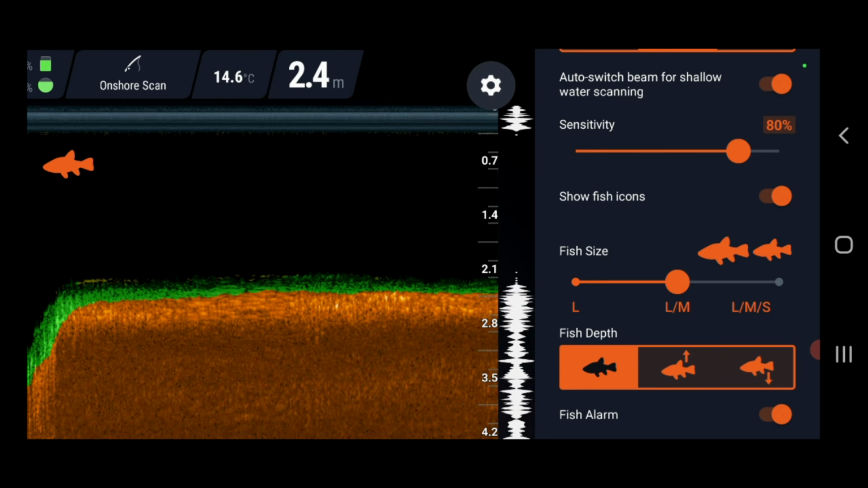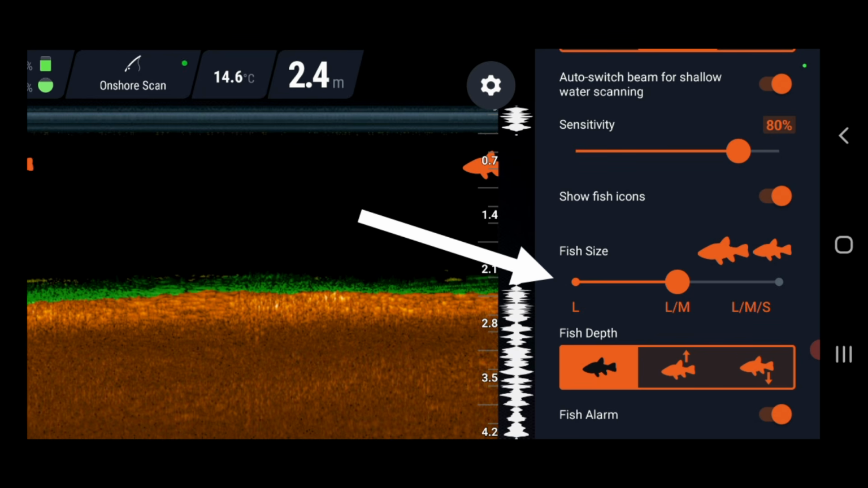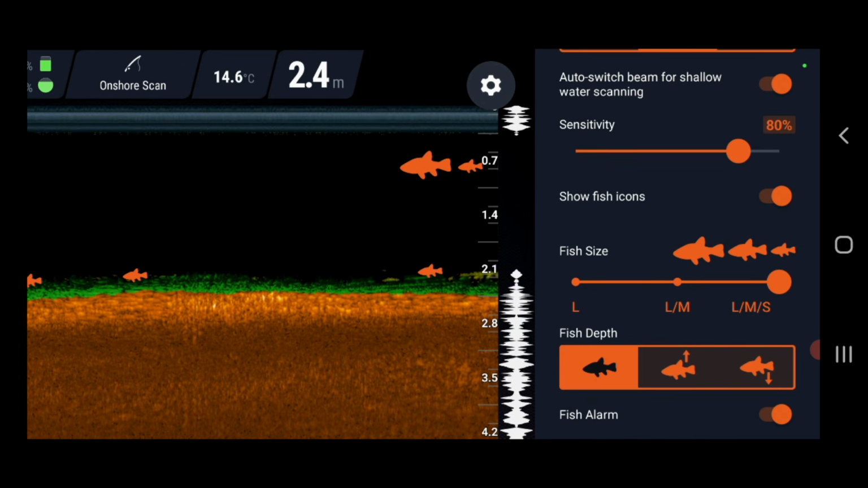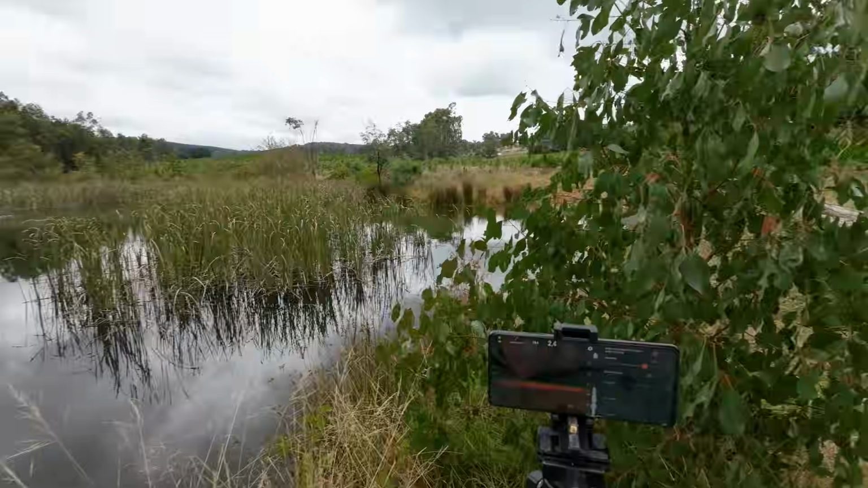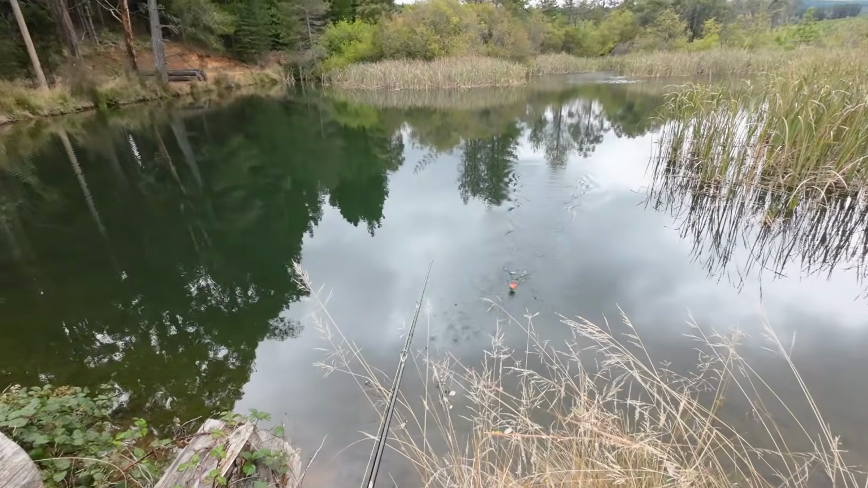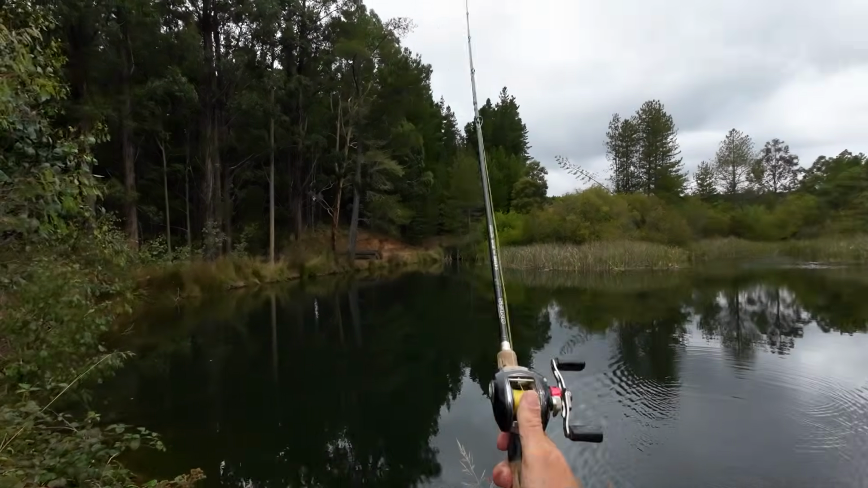Now, if you do want the fish icons on, you can choose large and medium, and large, medium and small, and that'll show you where the small fish and the big fish are. My personal preference is to have the fish icons off. Now, over to the left here, I can see a lot of snags where a tree has fallen in. Let's put the fish finder right on top of the snags and see what it shows us.